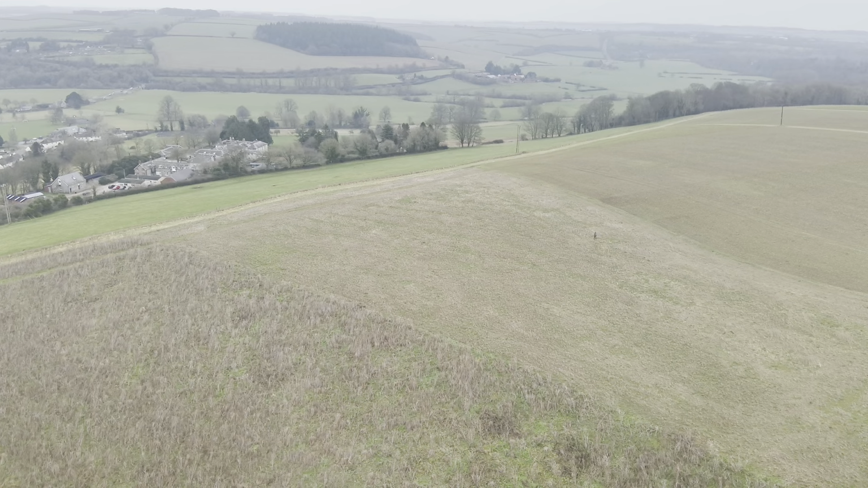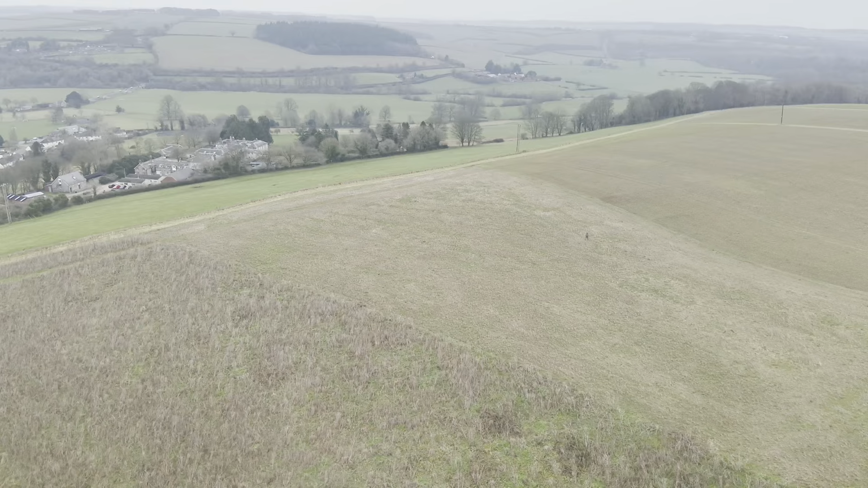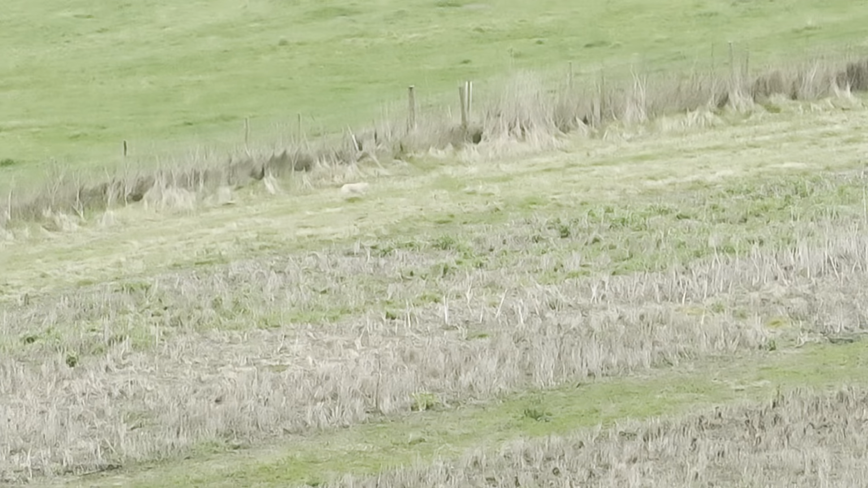The other problem we had was that Lauren, who was the owner, was coming from an elevated position through longer grass and actually couldn't see Marley in the hedgerow. So we were on the phone to her, directing her using the thermal camera towards Marley. Unfortunately, she saw Marley, but she was too close at the time. Marley didn't have a chance to recognise her, and he took flight.